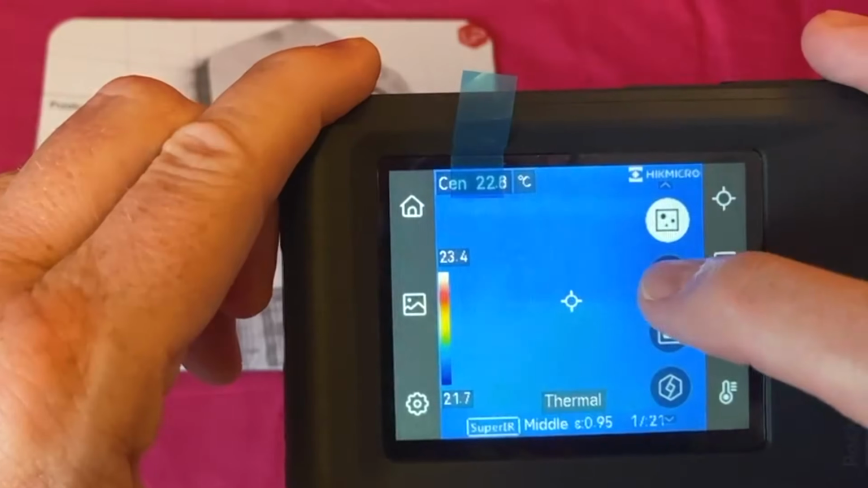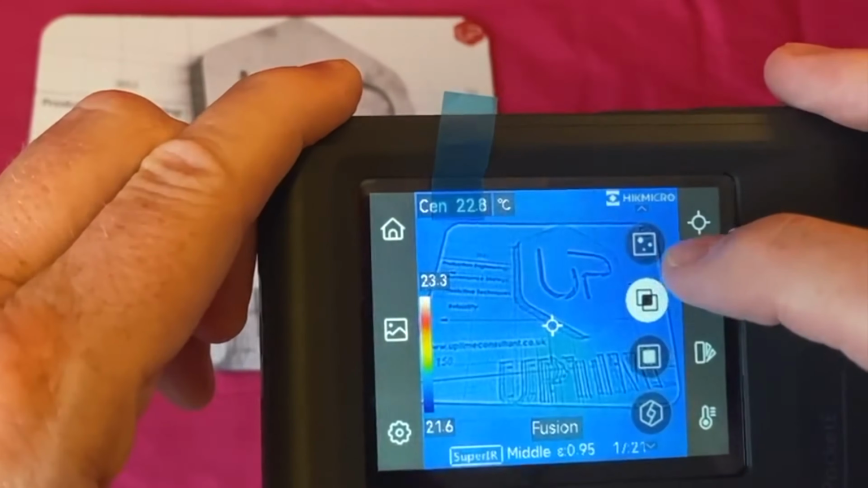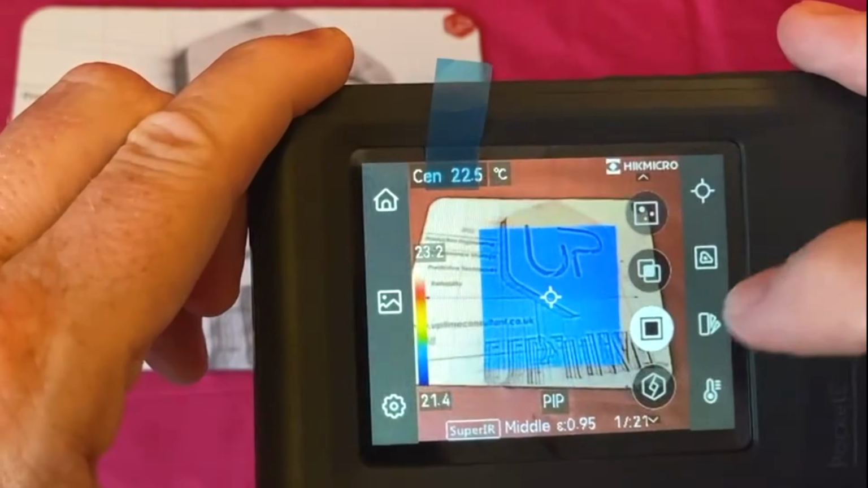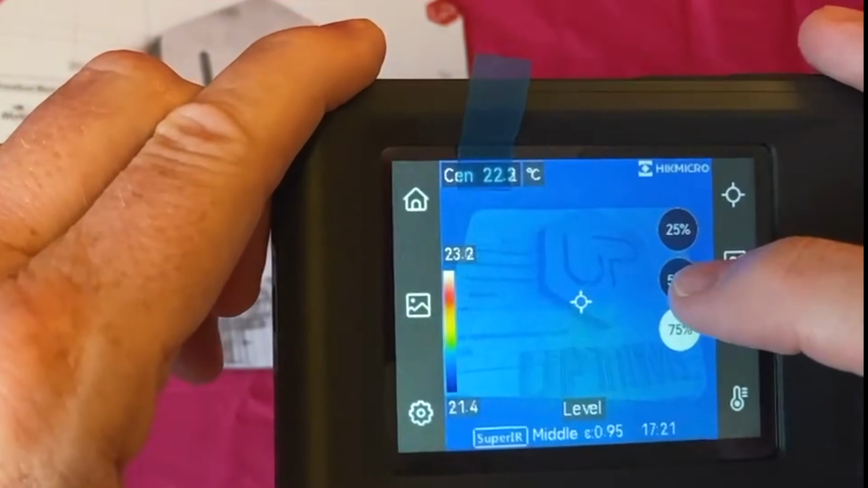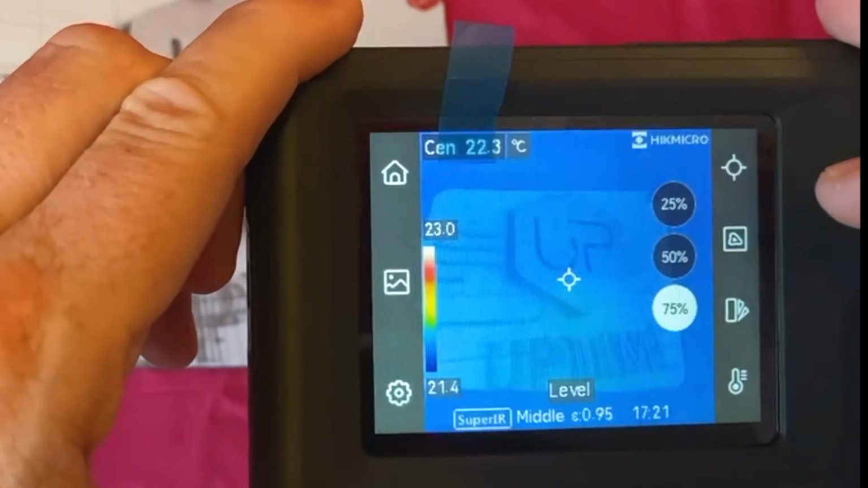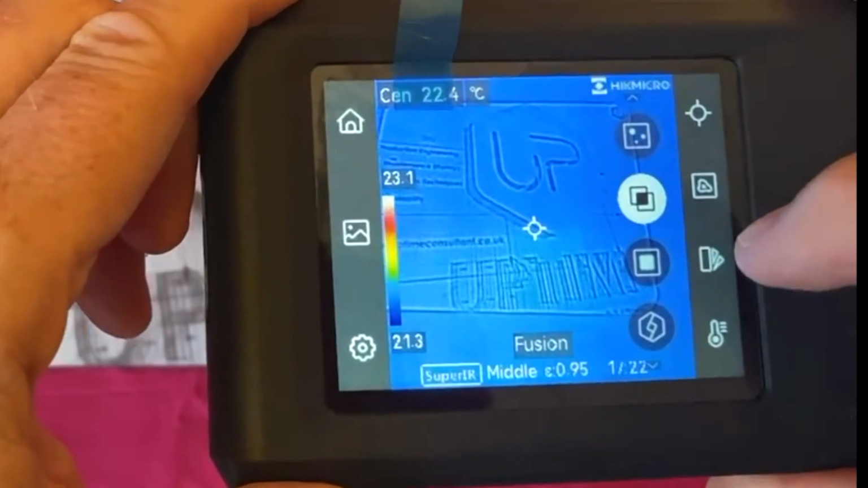mouse mat. So you can see what it does. It superimposes the digital image and the thermal image, picture in picture. And there's one down here that's kind of a, I don't know whether I'd ever use this. You can go 50%, 25% or 75% of thermal. So let's go back to fusion.